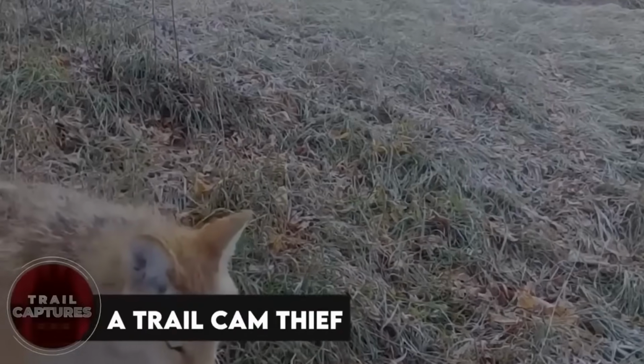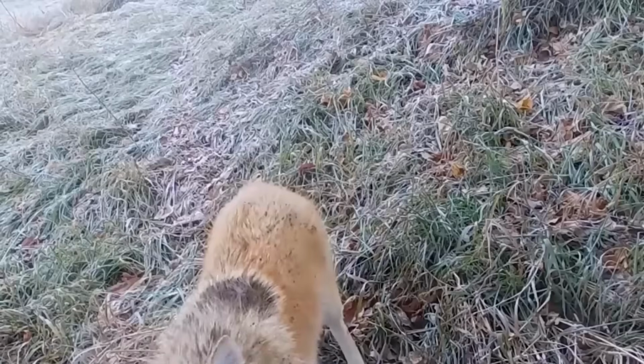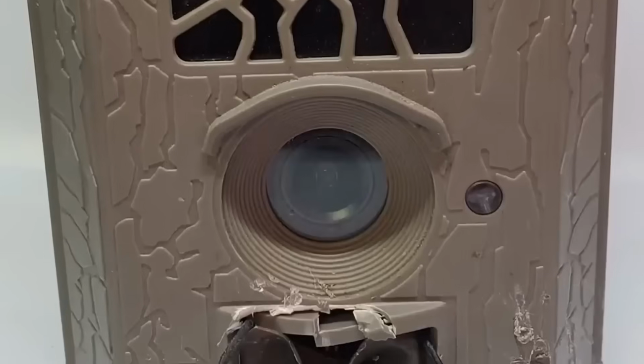A trail cam thief. So there's this coyote just strolling through the woods when it spots a trail camera nearby. Well, it seems like the camera caught its attention because it kept coming back, trying to snatch it. After a few tries, it actually succeeded and bolted away with the camera as fast and as far as it could. The camera had quite an adventure with the coyote, getting all battered and scratched until its rightful owner found it.